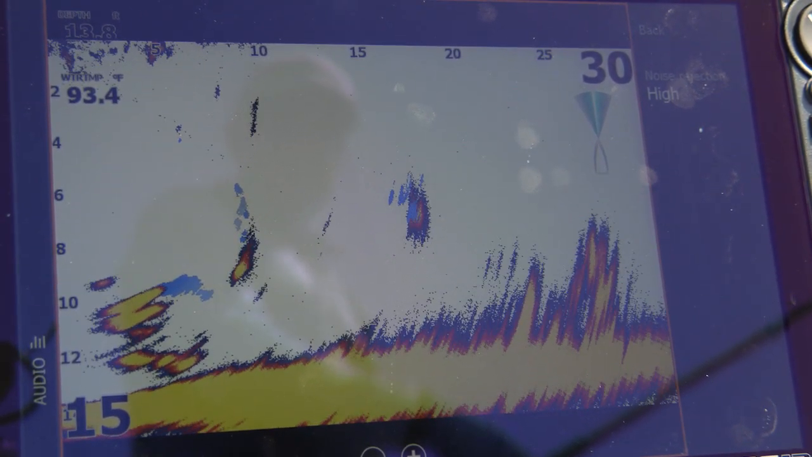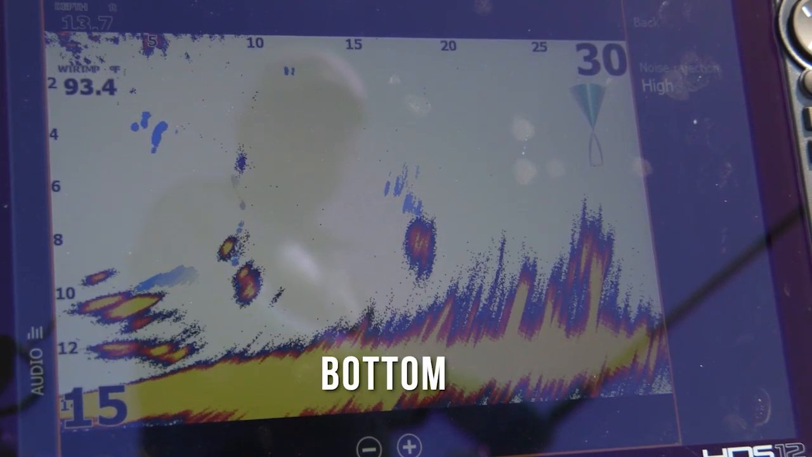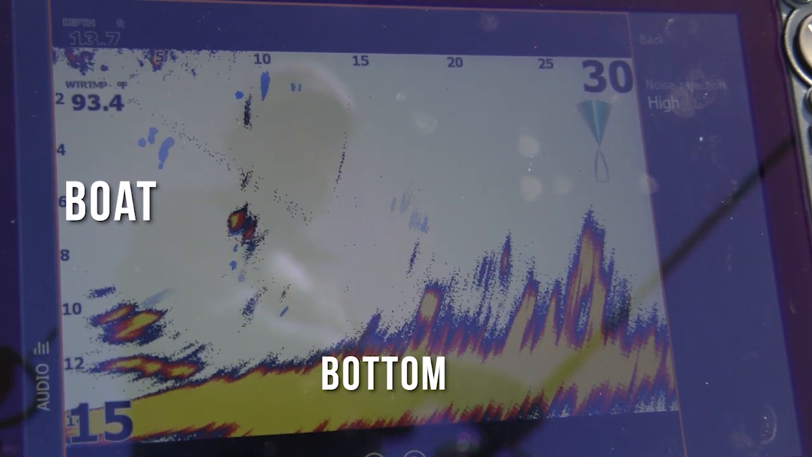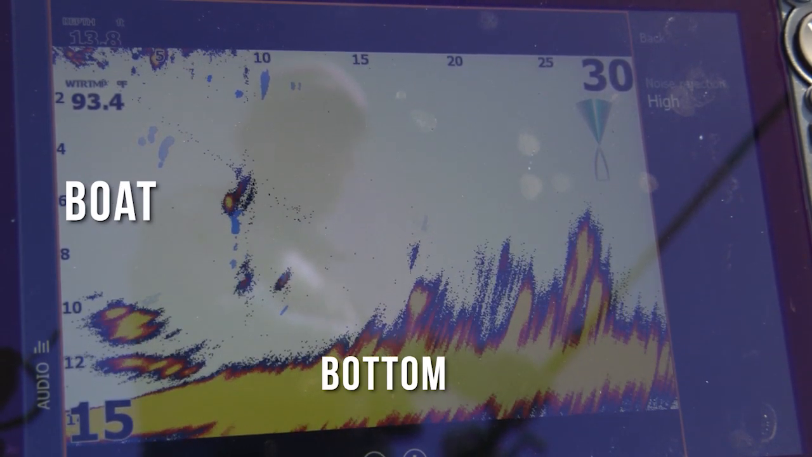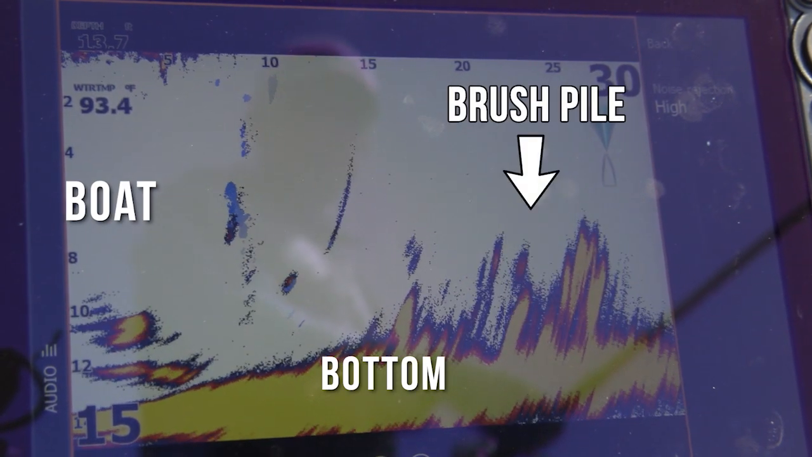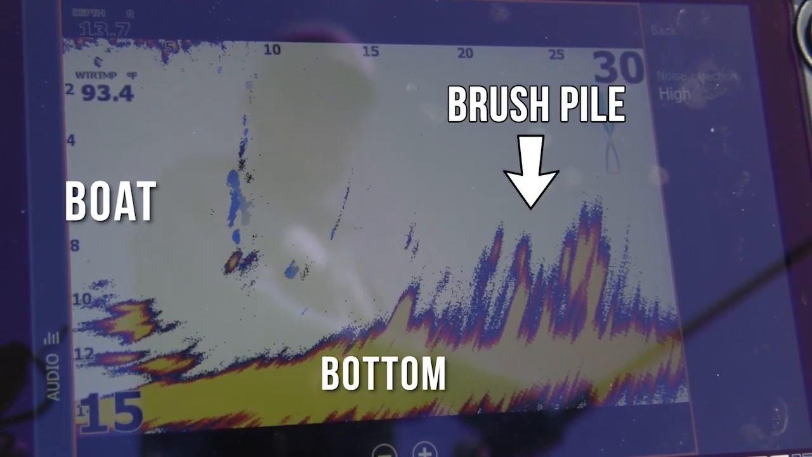But you can see right here the bottom shooting outward away from the boat. The boat's on the left side of the screen, and the further away you go down here to the right, the further away from the boat it is. So you can see, here's the brush pile right here. Here's the top of the brush pile.